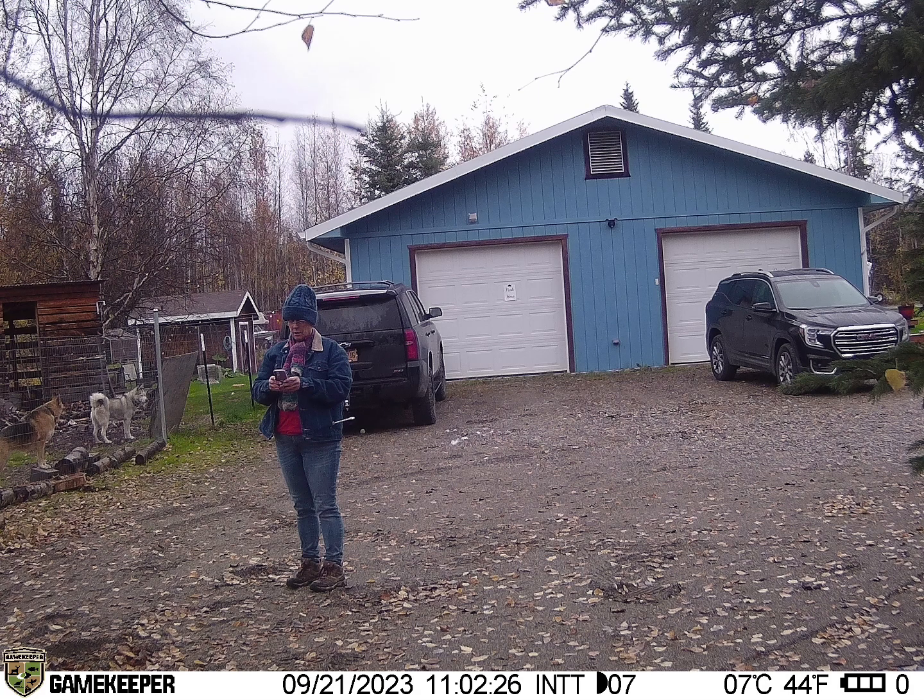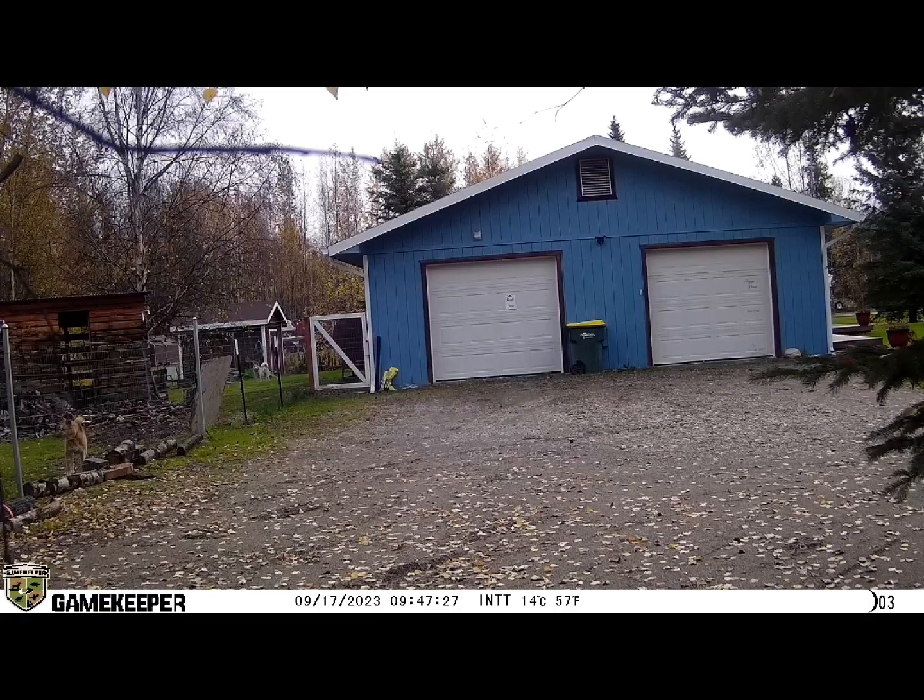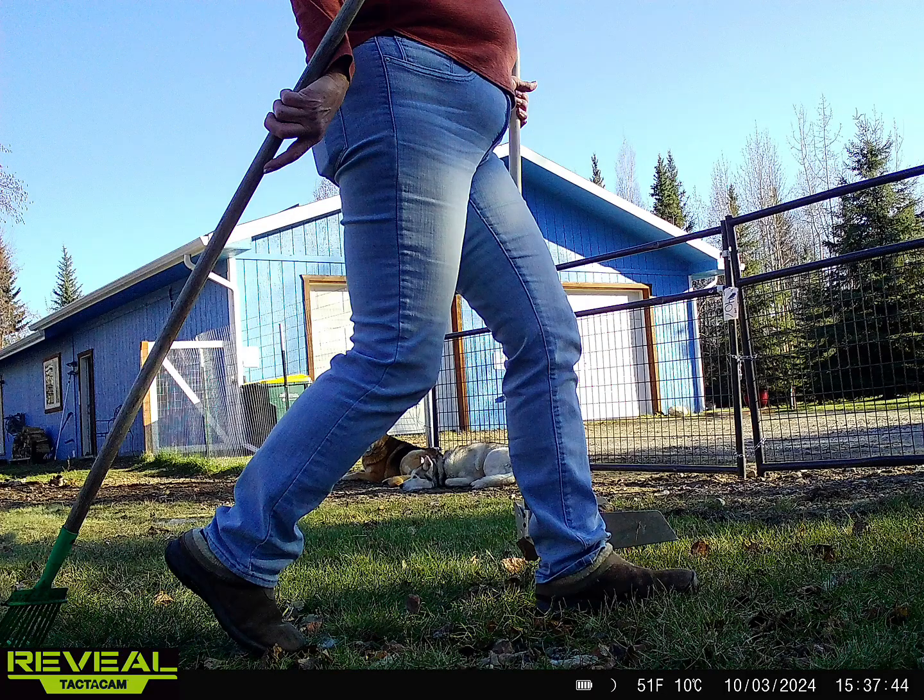Here's me just standing in the driveway staring at my phone. Got no idea why, but hey, I got a picture of it. There's another one, the dogs. Pretty boring. But nobody stole anything, so we're good.